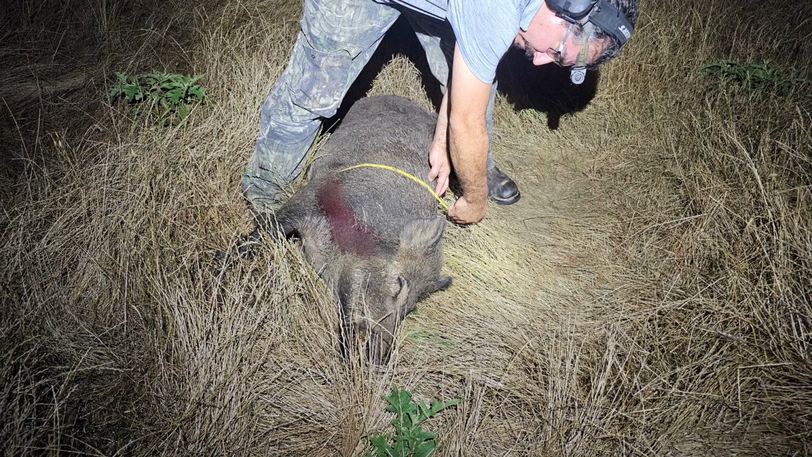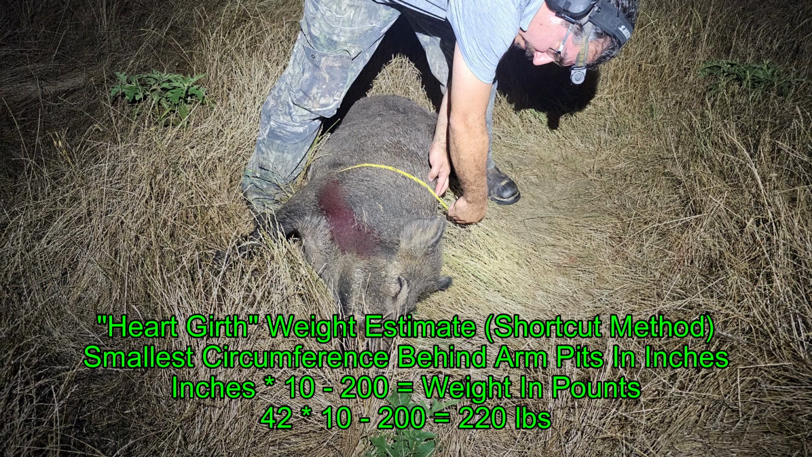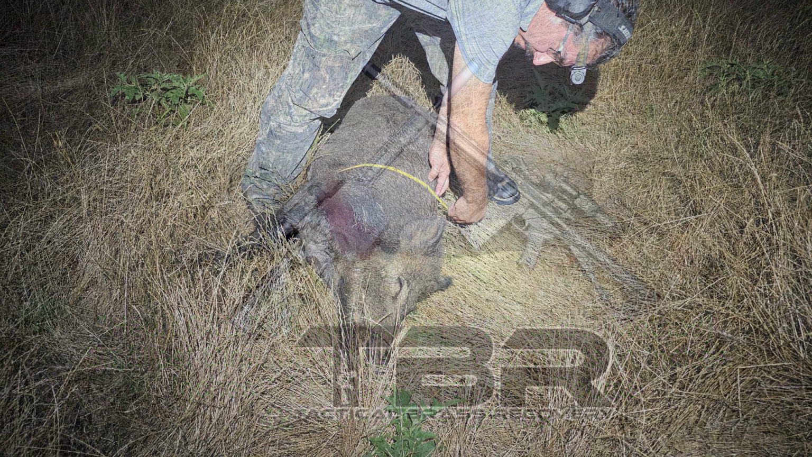The boar came in at 220 pounds as determined by the heart girth weight estimate method. This is the formula we use in the field. You might want to stop the video and look at it if you're not familiar with it, but I've talked about it in a few previous videos as well.